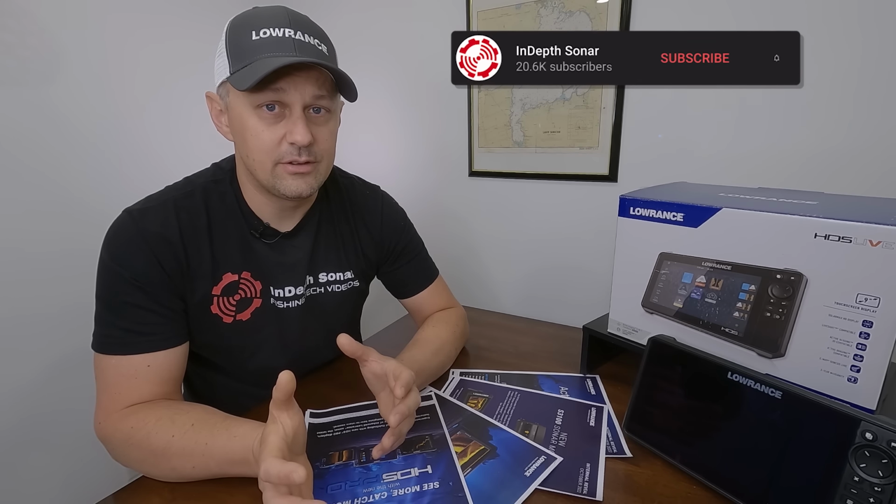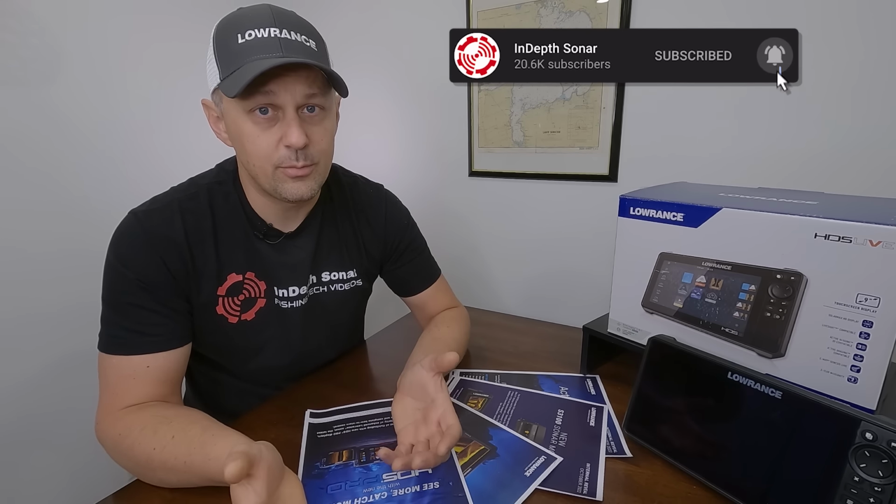So it's a direct connect compatible transducer with HDS Pro. If you do want that FishReveal feature though, you do need the S3100 module even with an HDS Pro unit. If you have an HDS Live, an HDS Carbon, or Elite FS, and you want the high detail views that ActiveImaging HD provides, you can also add that S3100 module to get that on your older unit.